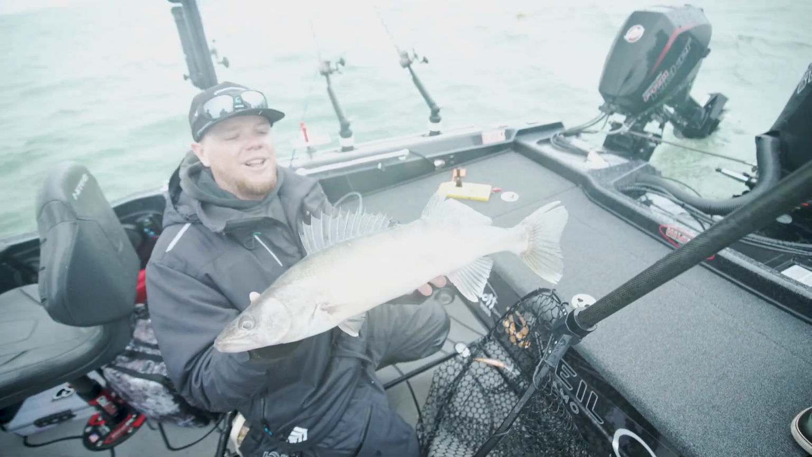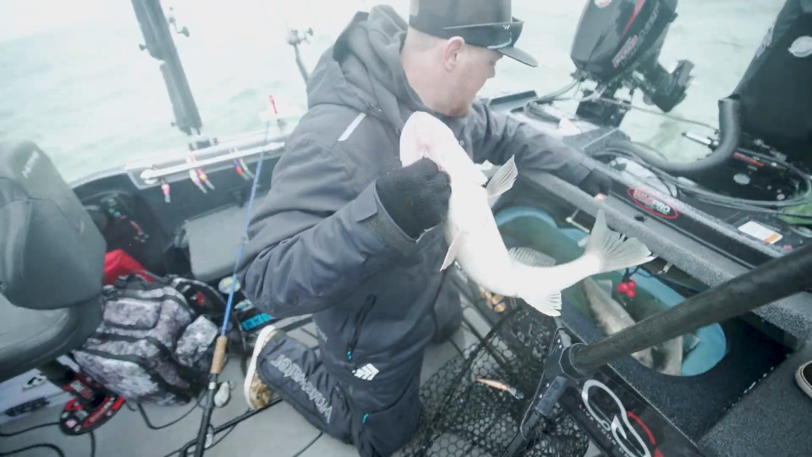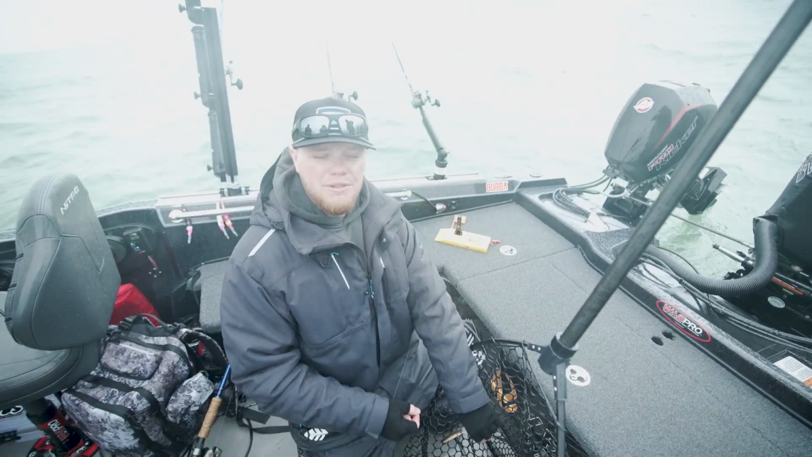Perfect one to throw in the live well. We'll take that as the fourth. Check this out. We got 3 in here already. Boom. Number four in there. Yeah, hopefully this is the trend of some more fish.